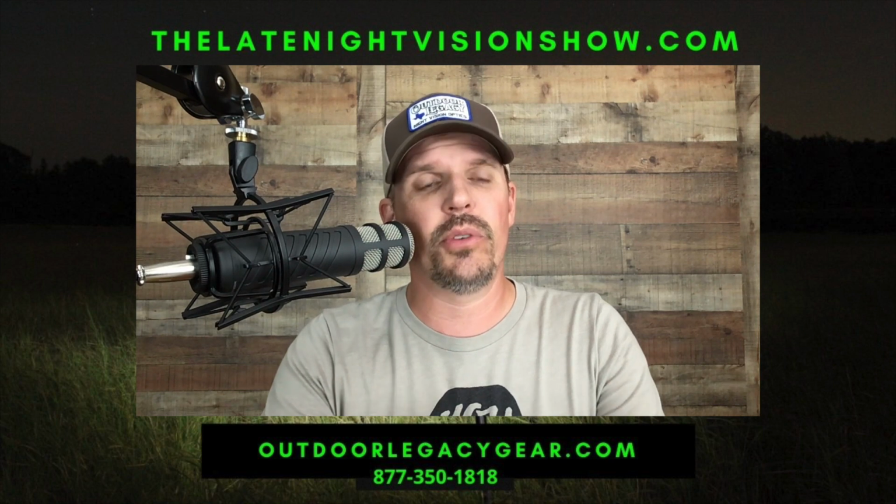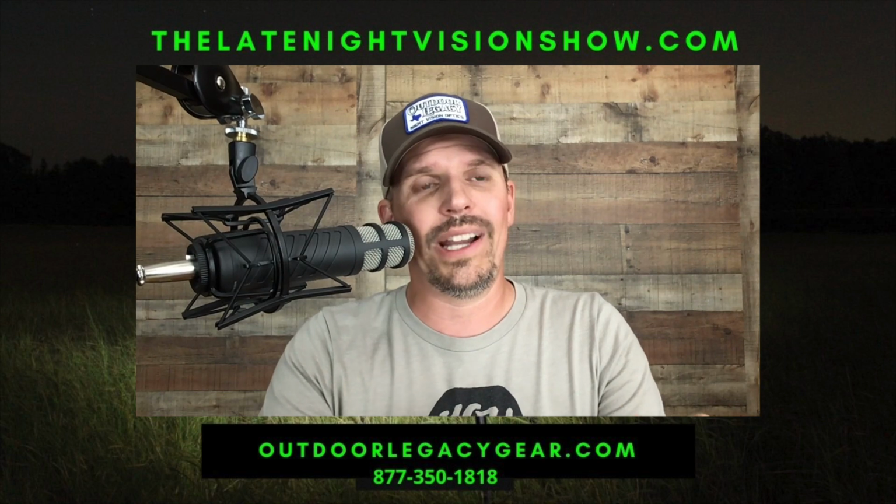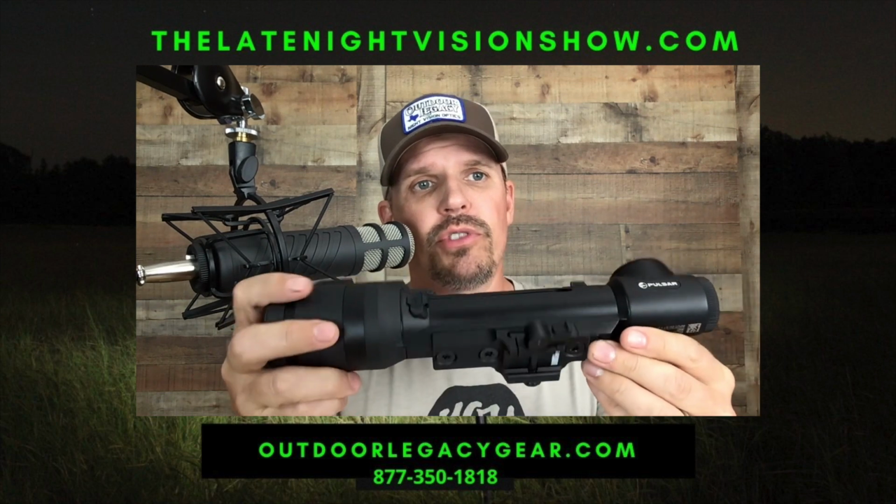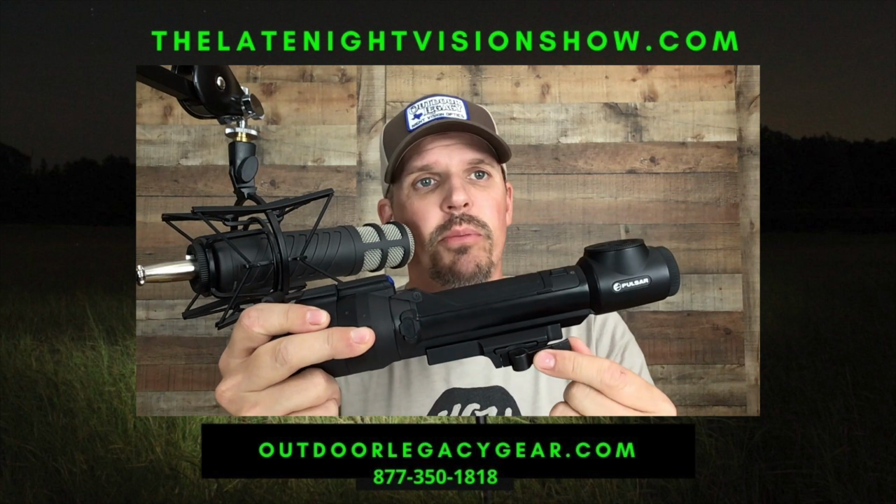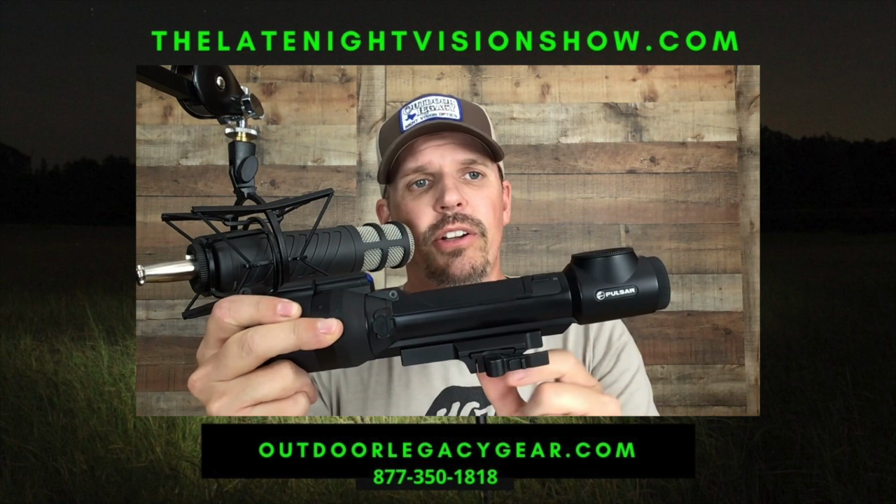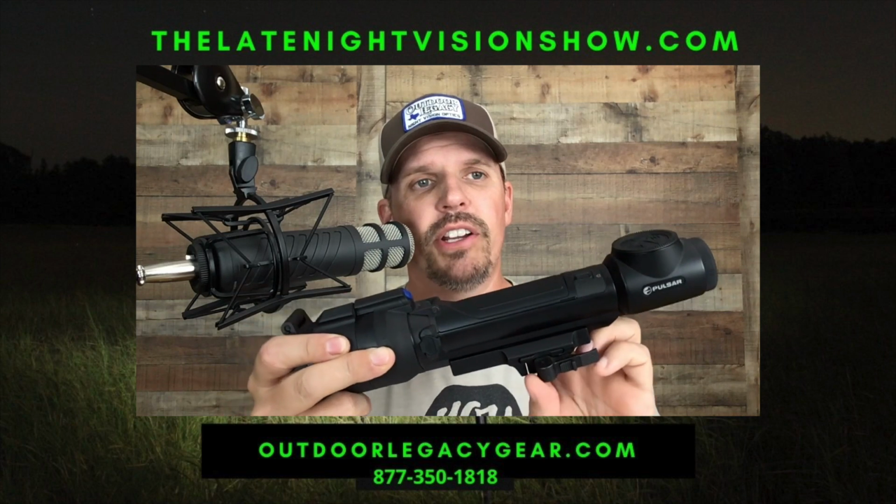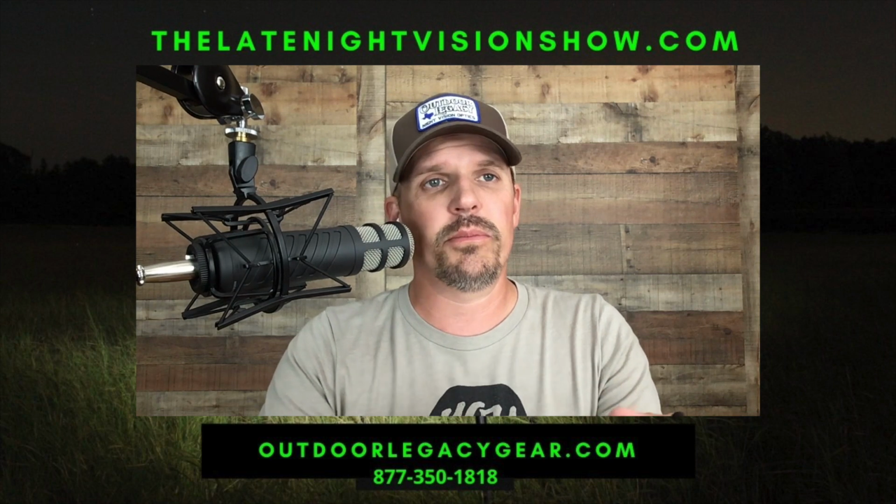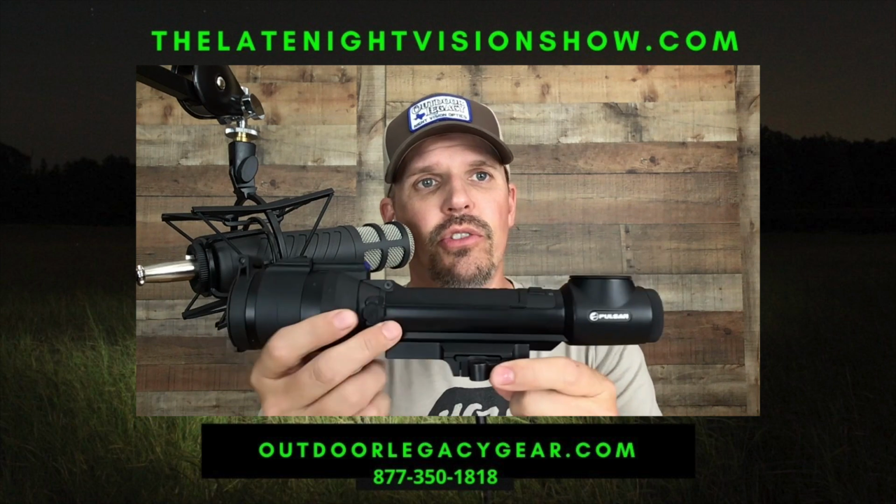Generally, those mounts are not quick detach. They're not return to zero. So when you mount it, it's there. If you take it off, you're going to need to re-zero or at least confirm and check the zero every time. If you use something like this Pulsar QD mount, this is a return to zero mount. We haven't had any issues with these mounts. It does have a locking QD lever here. These mounts have been around for a long time and have been very, very good. So if you're putting it on an AR or anything that you want to be able to quickly take off and on, we highly suggest getting a QD mount.